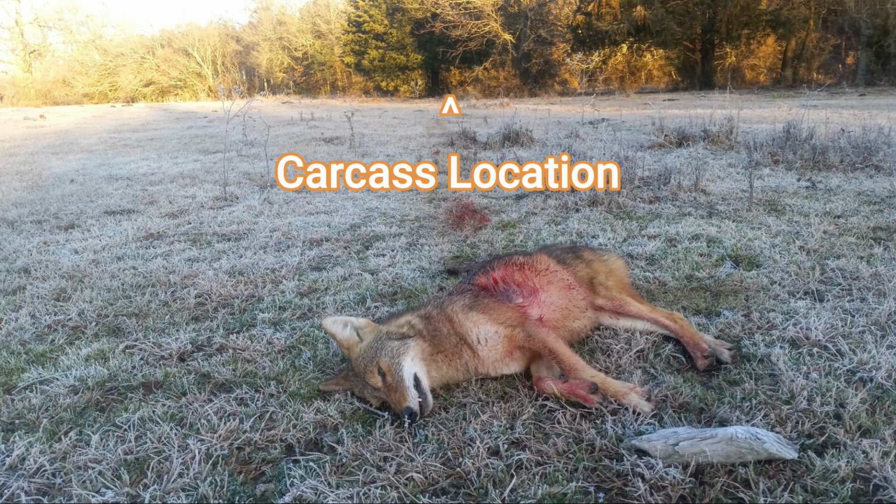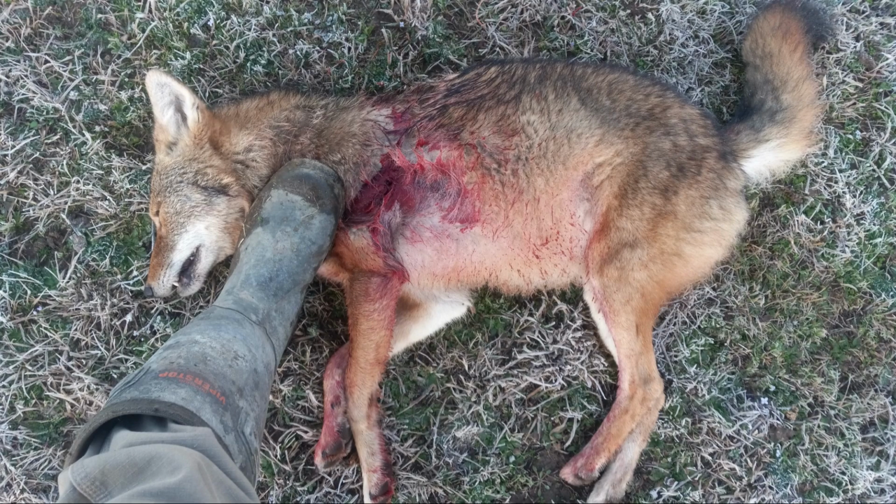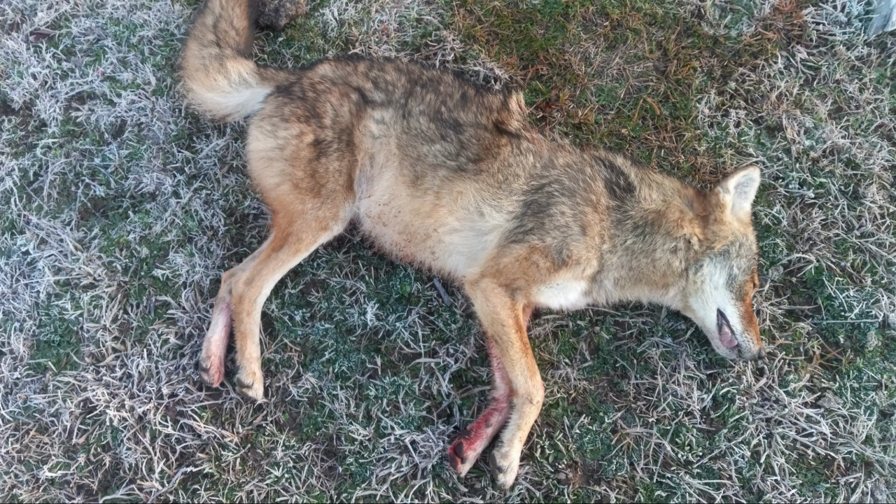And when I walked out, about 50 to 60 yards from where that carcass was that they were feeding on, there was my coyote. And you can tell by looking above him, he left a pretty good blood trail over there. That entrance hole was also fairly significant. I would venture to say that at that angle I managed to do a pretty good amount of damage to the lungs and probably the liver.